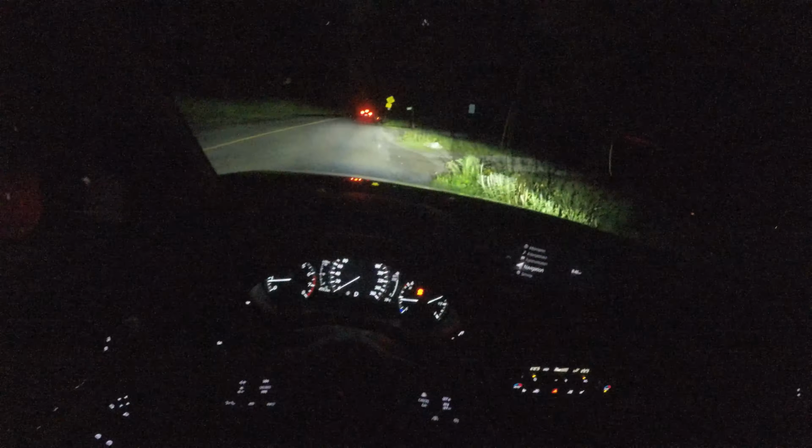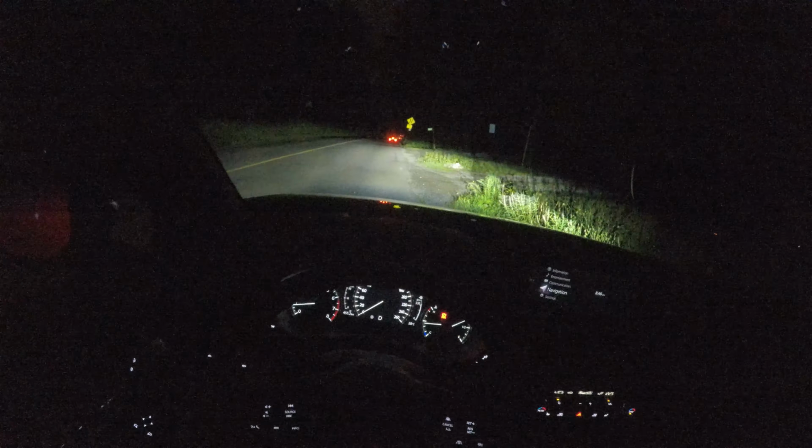Also, we have a bit of a light show in the skies going on. So, wait, we got something crossing the road. What are you? You a raccoon? That's a raccoon crossing the road.